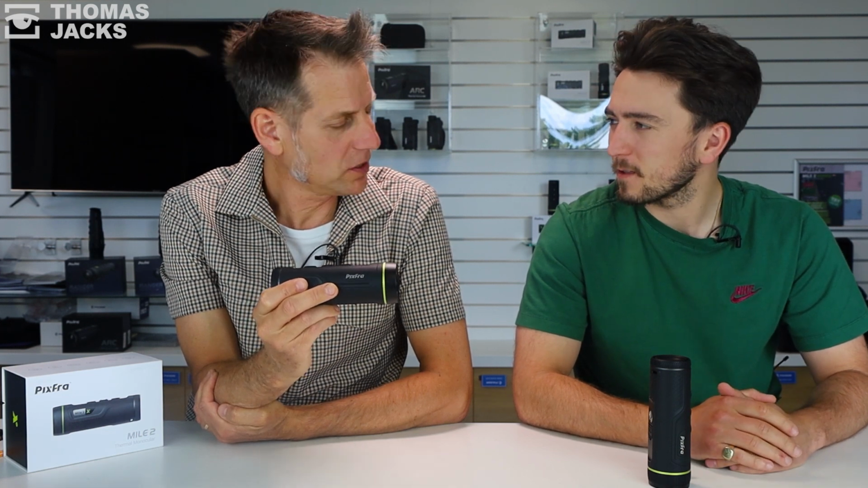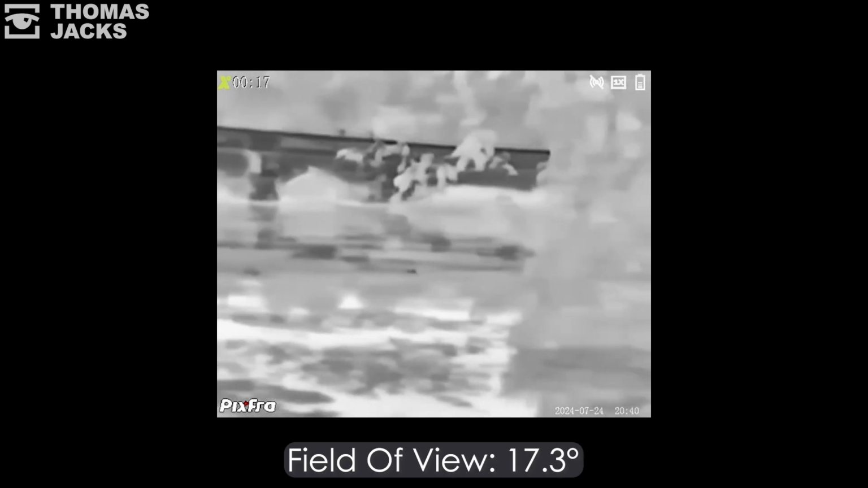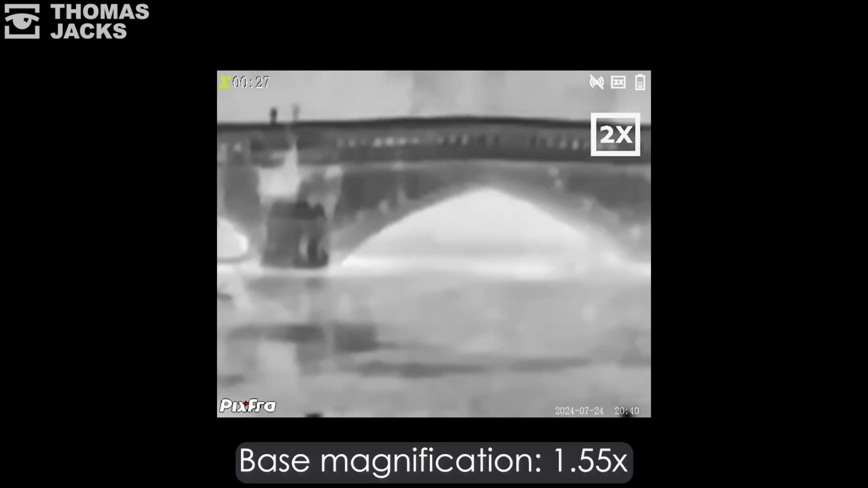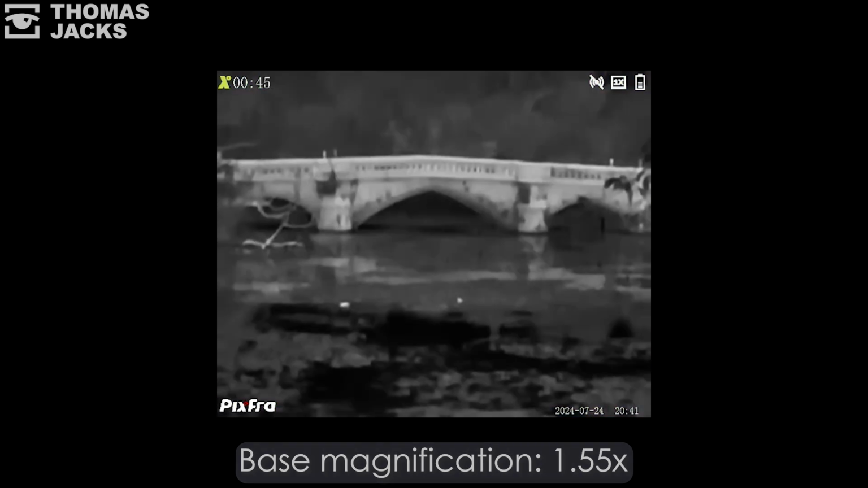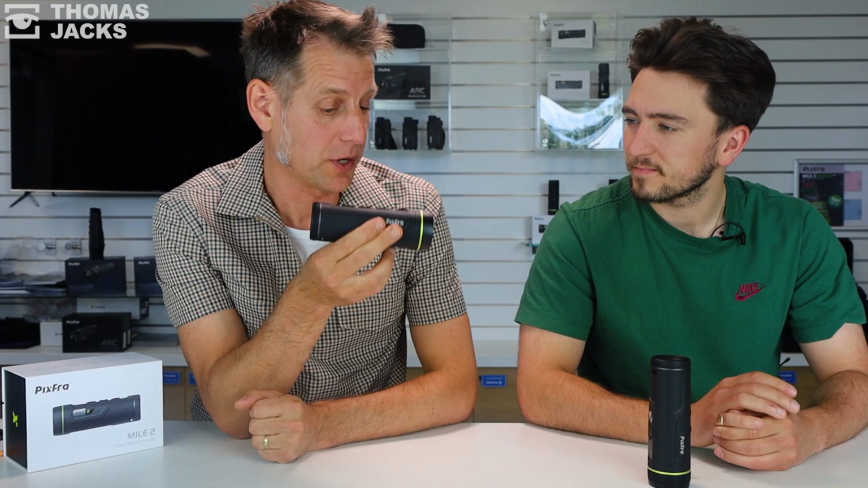So the field of view on this one? It's roughly around 17.3 degrees worth of field of view. Good for scanning big areas. And in terms of the base magnification that you get? 1.55 times. So it's a little nudge up from the 207, both price-wise and capability-wise. So that's what it looks like, which is pretty good.